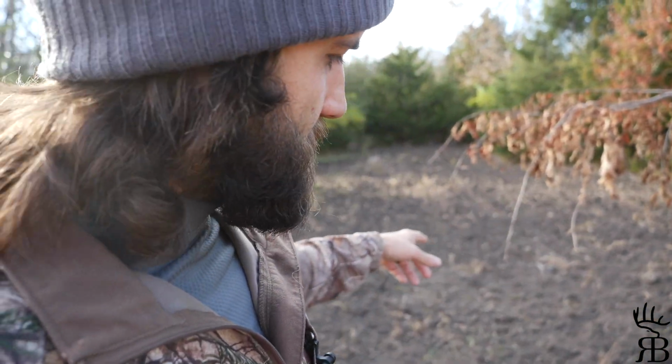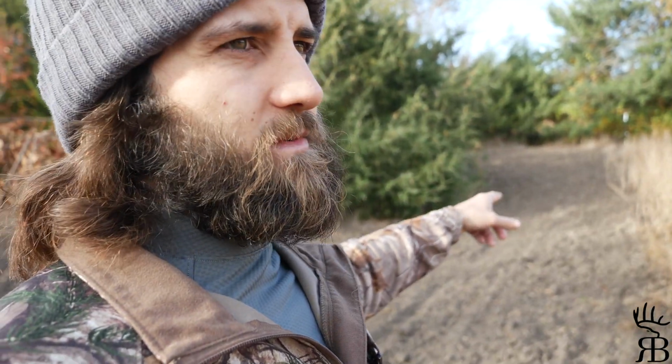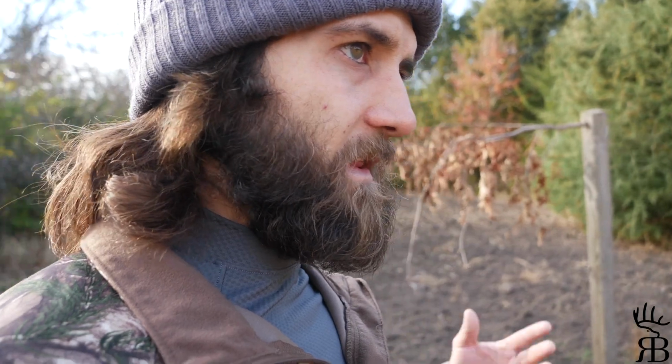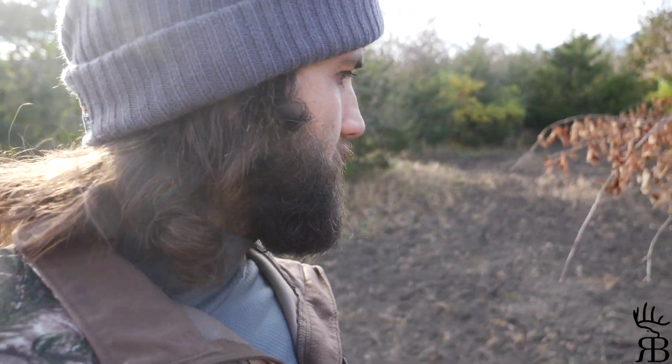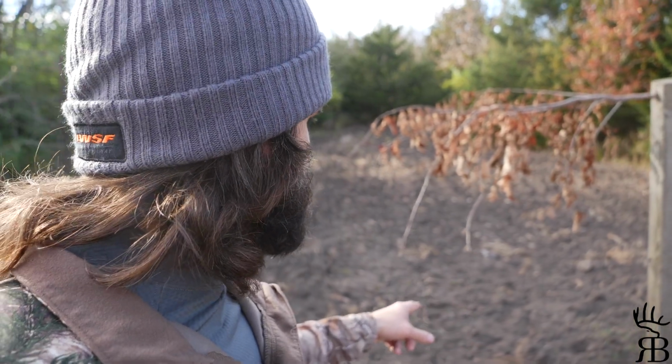I mean, Bucky 734 came, hit this scrape. Next picture, I think it was 739. He was up there fighting pretty aggressively. You hear a lot of antlers hitting, heavy breathing. And then next video was right here.